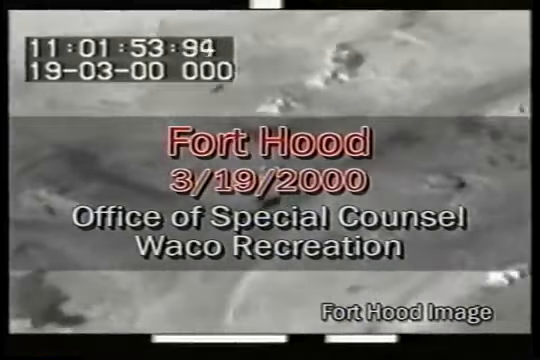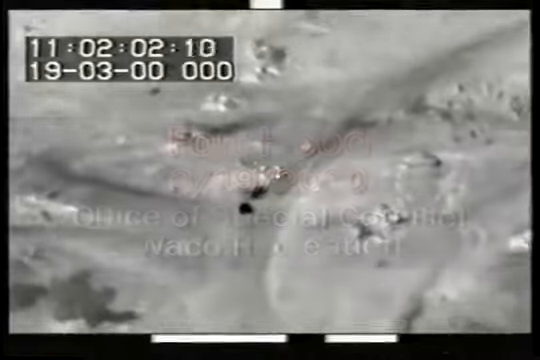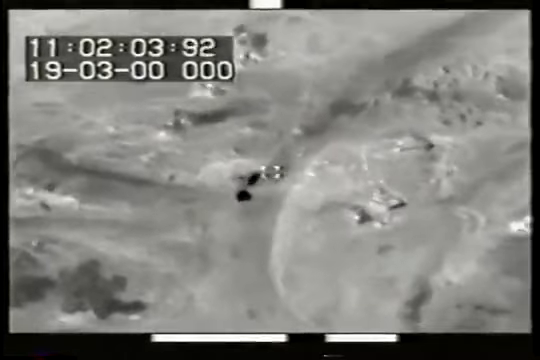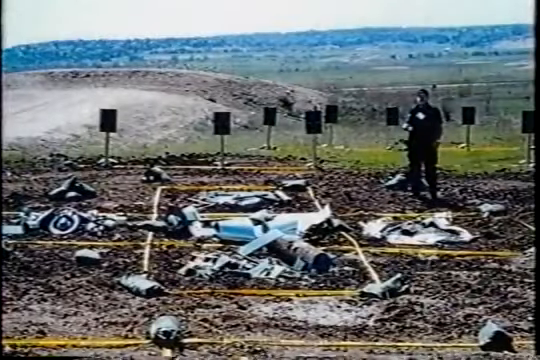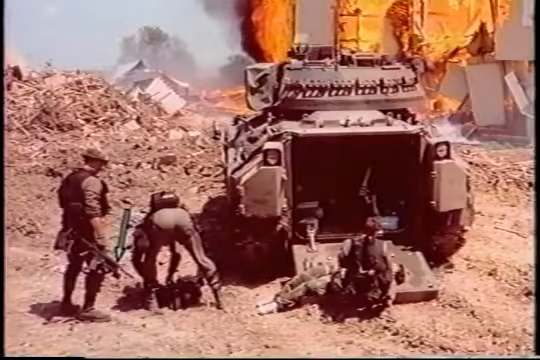To determine if the flashes seen on the FLIR tapes could be gunfire, the Office of Special Counsel conducted tests at Fort Hood, Texas. It was the Special Counsel's intention to replicate exactly conditions found at Mount Carmel on April 19, 1993. Same weapons, same ammunition, same uniforms, and insofar as possible, the same climatic and atmospheric conditions.